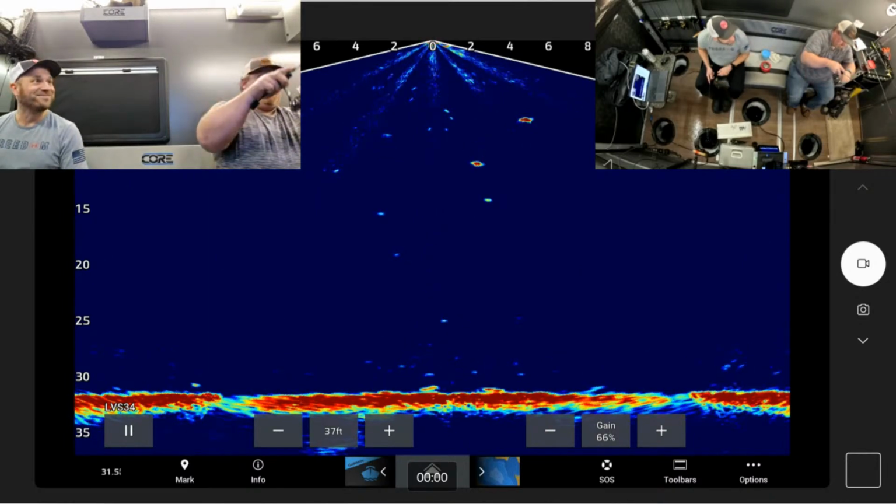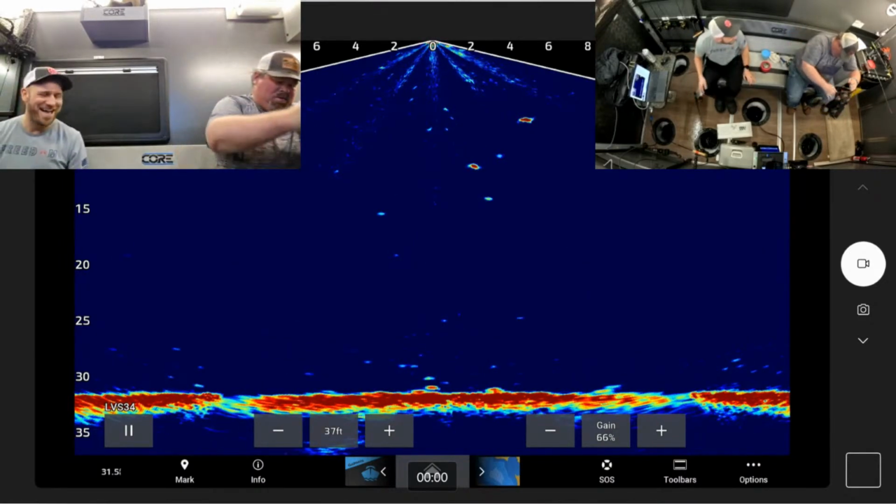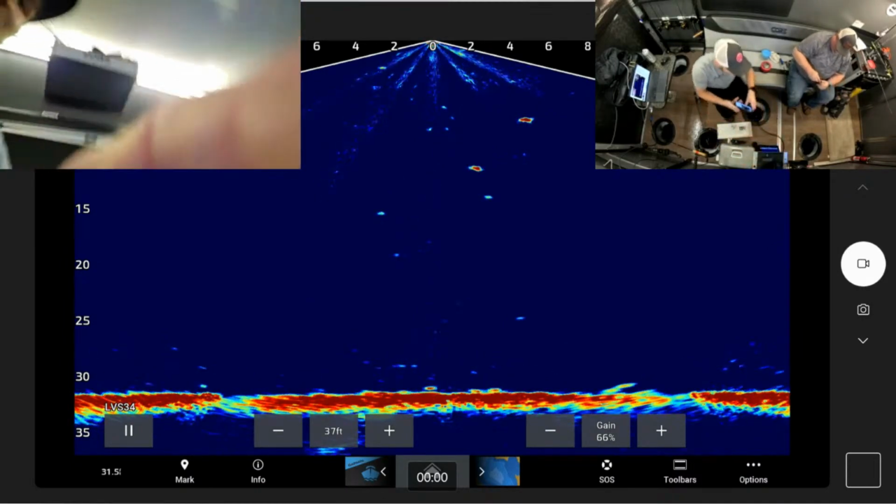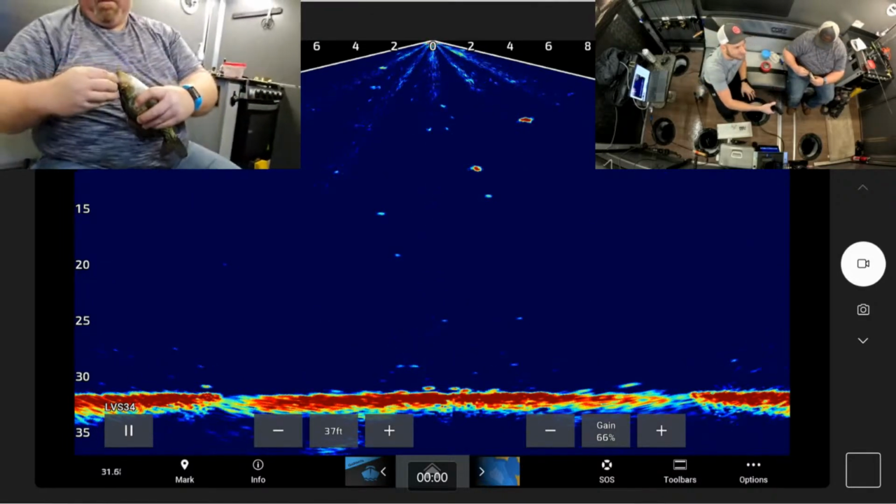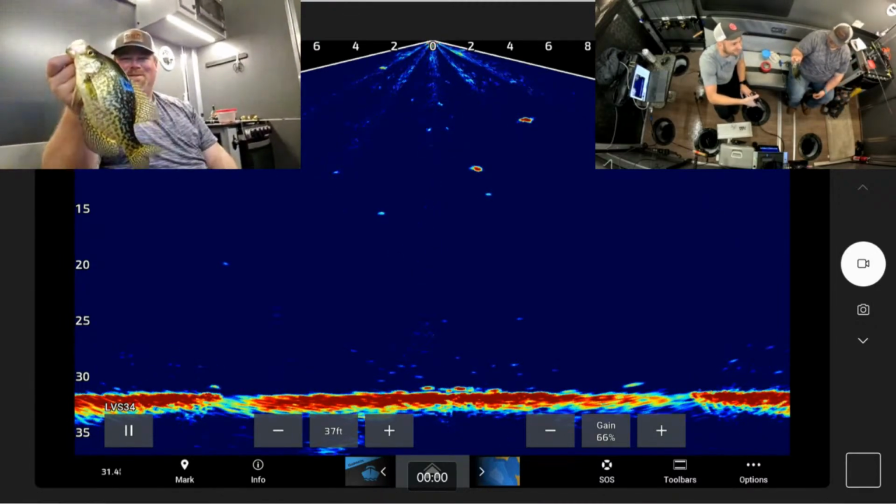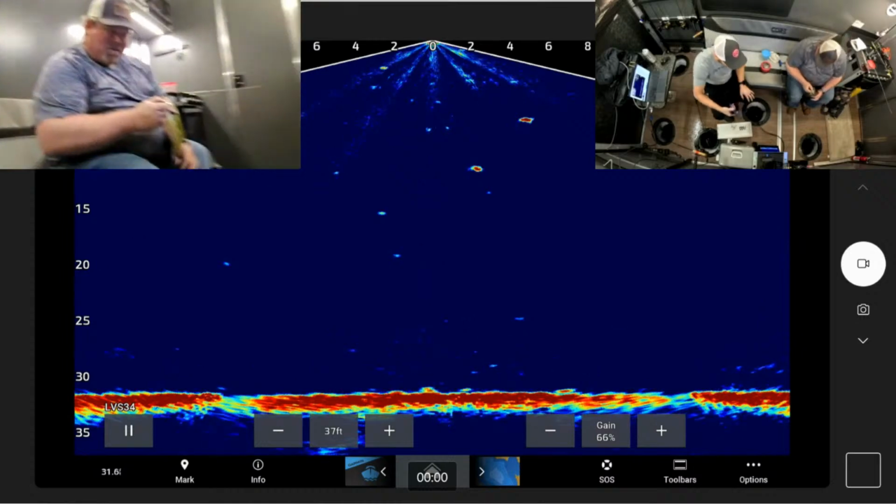Woo-wee. You got him? Nice. Nice crappie to end the night, Cody. Woo! You guys probably can't see. We can go like this so you can. Got a nice one. Very nice, Cody. Killer, nice crappie.